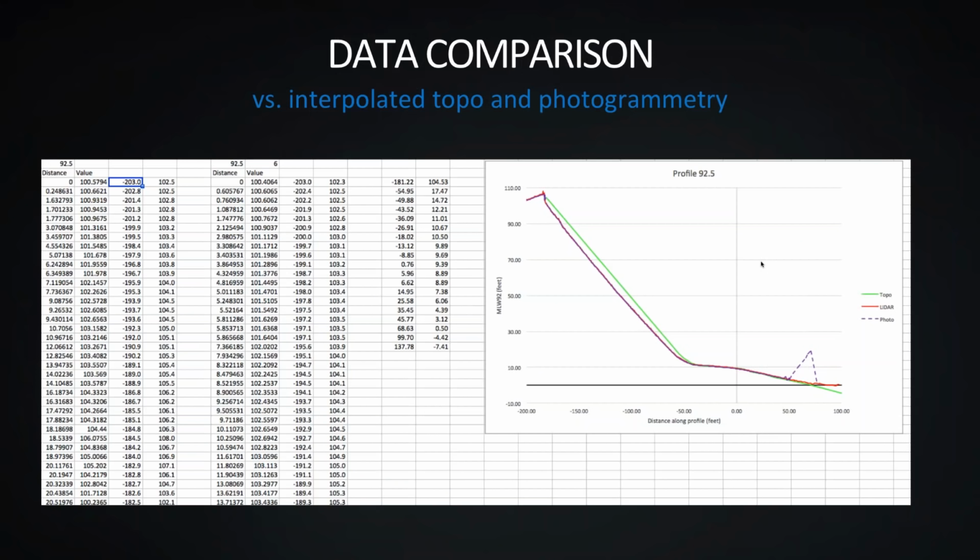Now, this was an area that we went in and did both photogrammetry and LiDAR as a comparison for this client. And as you can see, both the photogrammetry and the LiDAR data came back with a much higher level of detail than was doable through the interpolated topo in those steep areas. Throughout the comparison, across the entire project area, we were about plus or minus a tenth of a foot, and actually less in most areas, with both the LiDAR and the photogrammetry data.